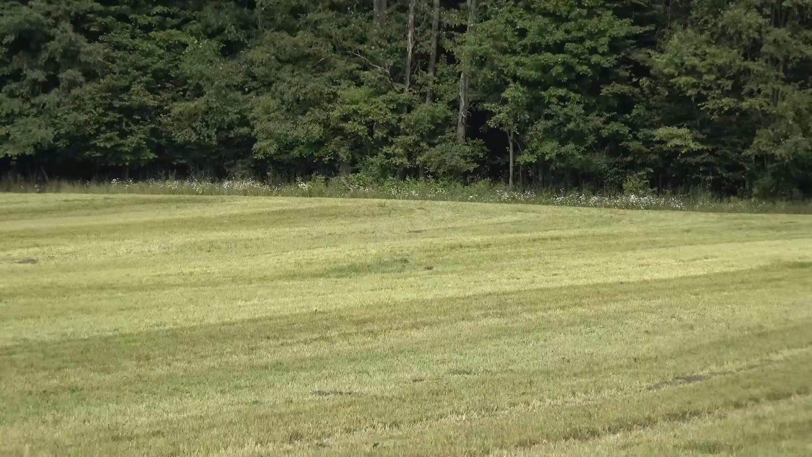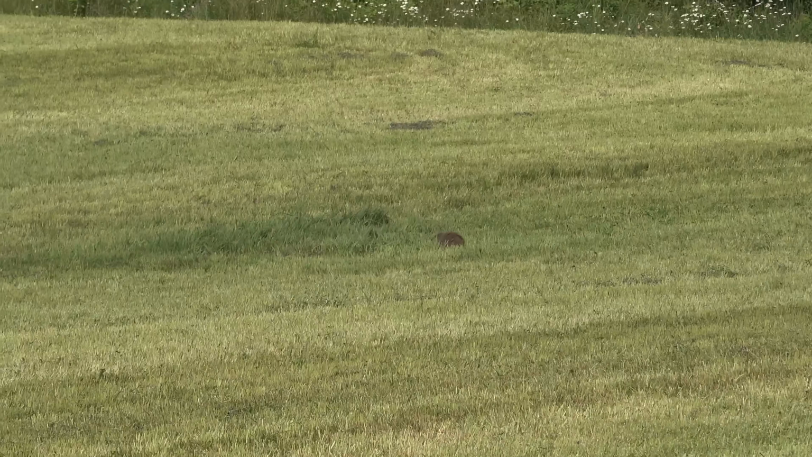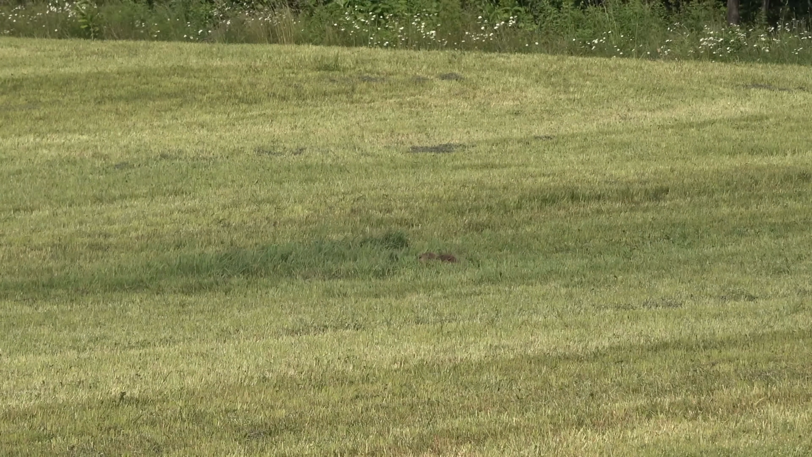Well, I just snuck up here and there's a woodchuck out right in the middle of the field. So I grabbed the rifle, I sat down here and we're gonna sneak out. It's right out around the corner of the blind out here, so I think we're in business. We're gonna try to take him out. Woodchuck just came out. You're gonna let that bugger have it.